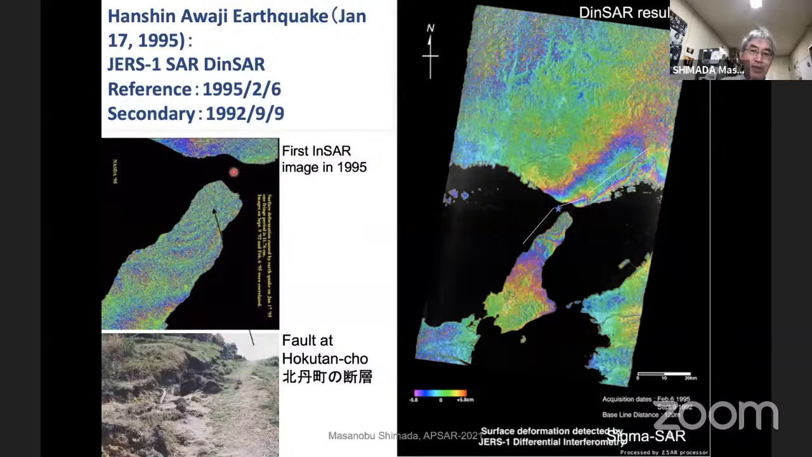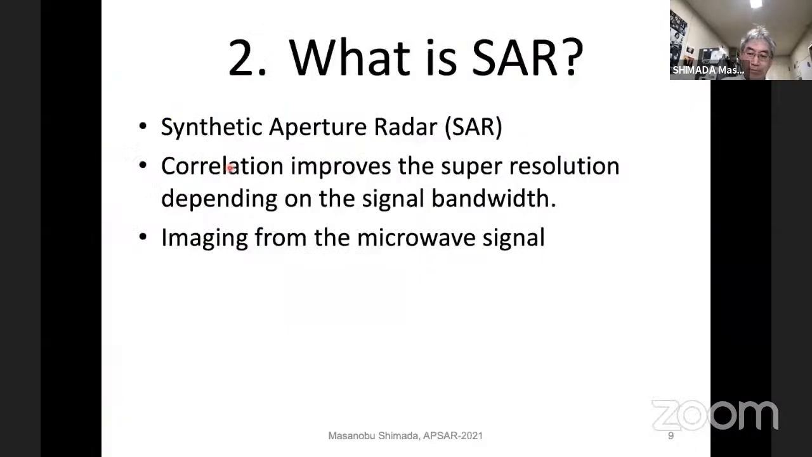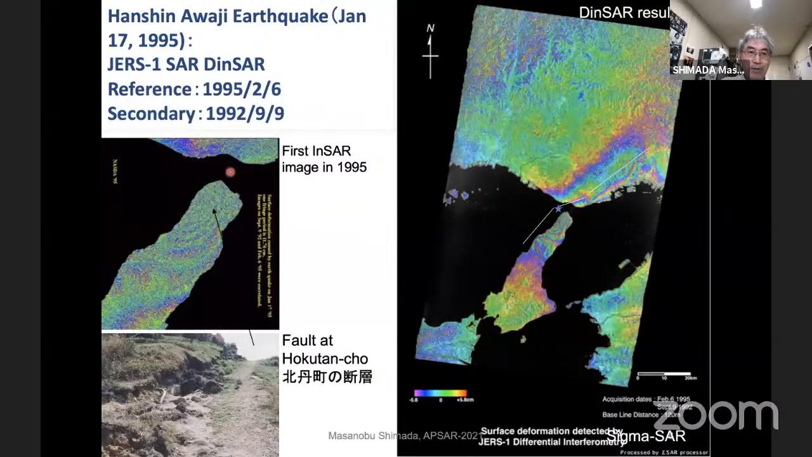This area is the epicenter of the earthquake that occurred on January 17th, 1995. And a very early version of the interferometry produced this very wavy, strange pattern caused by the earthquake in this area. And on the ground, there is a 70 centimeter uplift across the fault here.